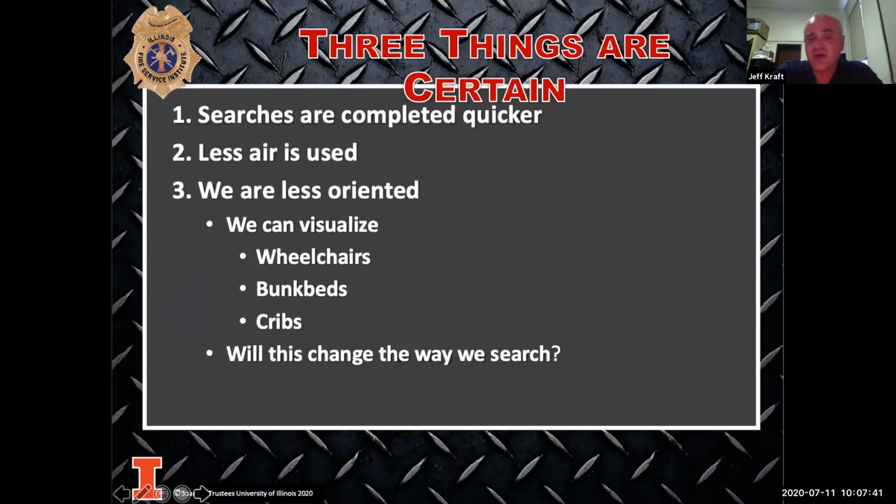Why are cameras so important? Well, let's think about how we're using our cameras and what's going on. We can make searches go a lot quicker. One of the biggest complaints we have in the fire service is we just don't have enough manpower at the scene to accomplish all the tasks and goals we need to accomplish. Well, if I use the camera in the proper way to do the search as a company, I can get searches done faster and easier, where we're using less air. Why is using less air so important?